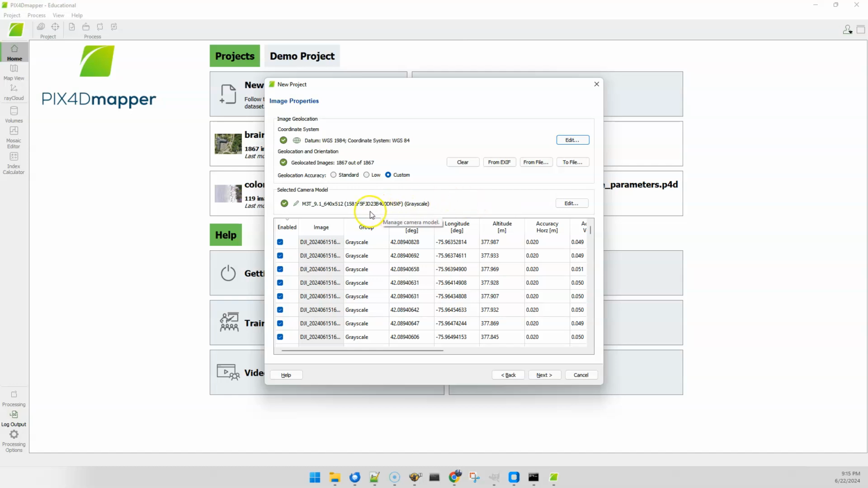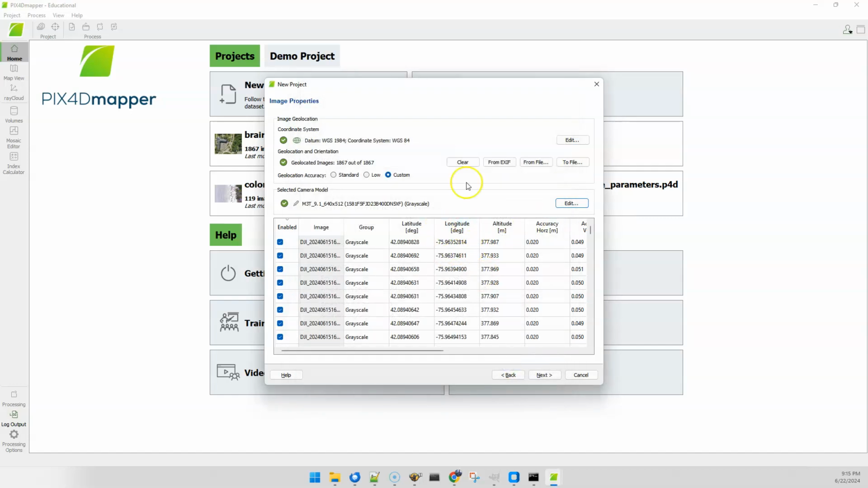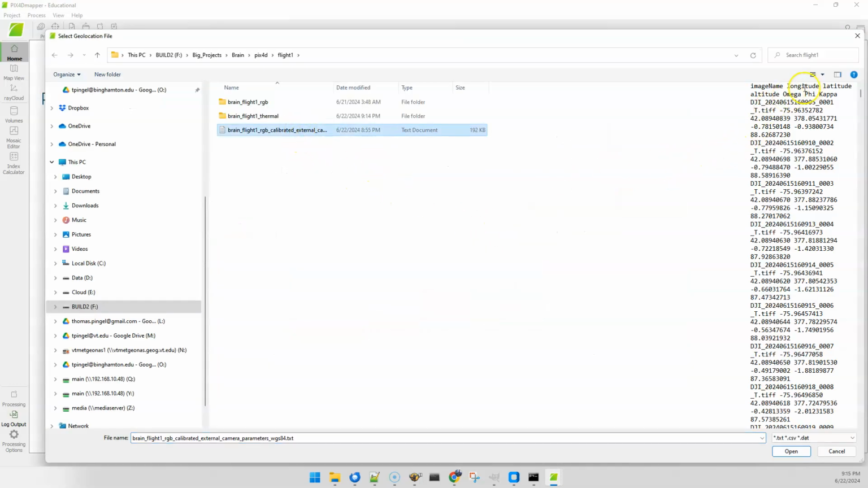Okay. So I'm going to go ahead and let these stay stock. I don't particularly care about this camera model. It's something that I might get into in a future video. But the crux of this is to use the from file option here. These are going to come in as longitudes first. I don't know if you remember that from what we just looked at, but longitude is first on this list. And we'll hit OK. Make sure that I saved those, I suppose.